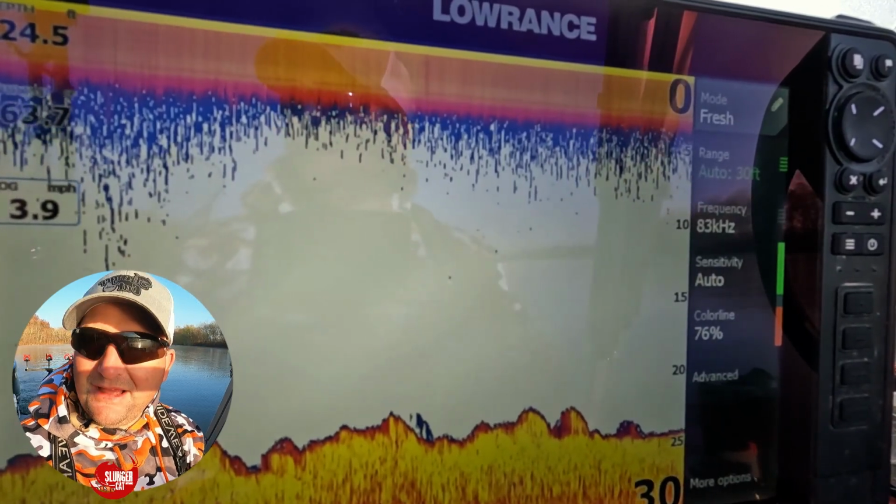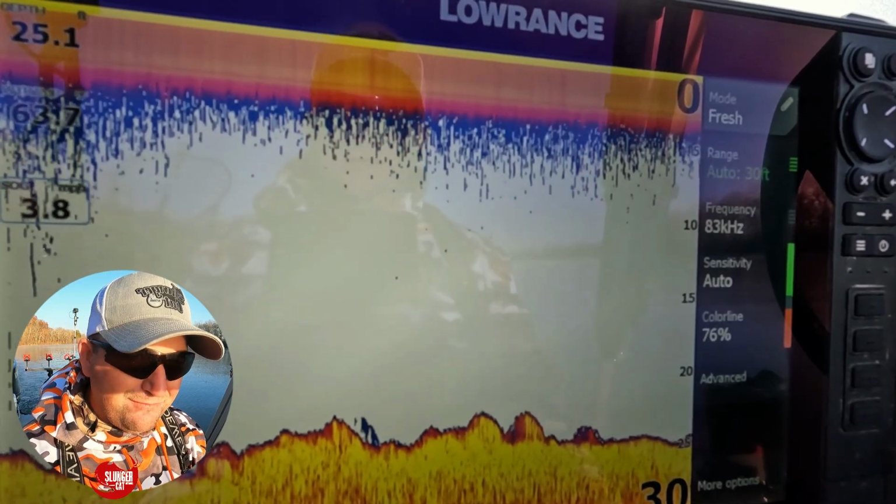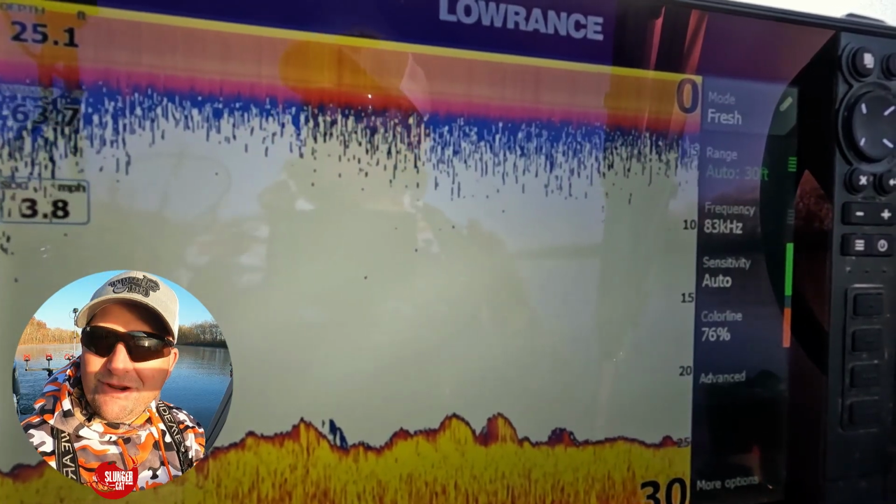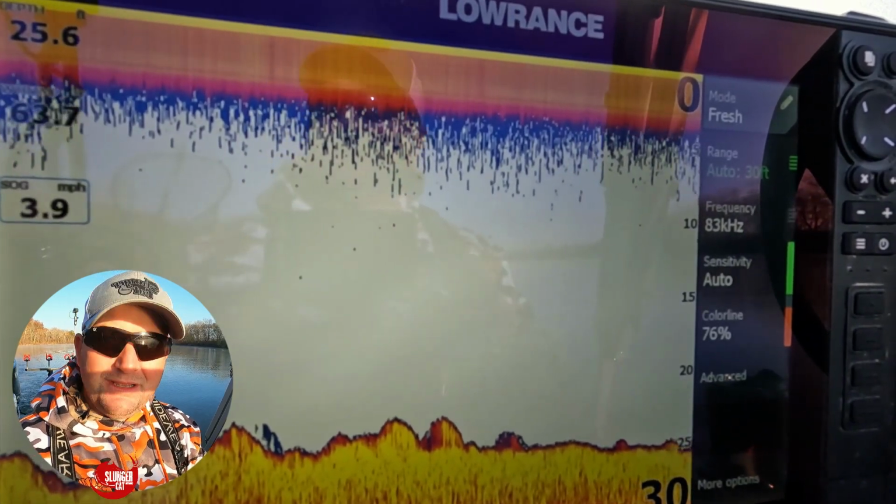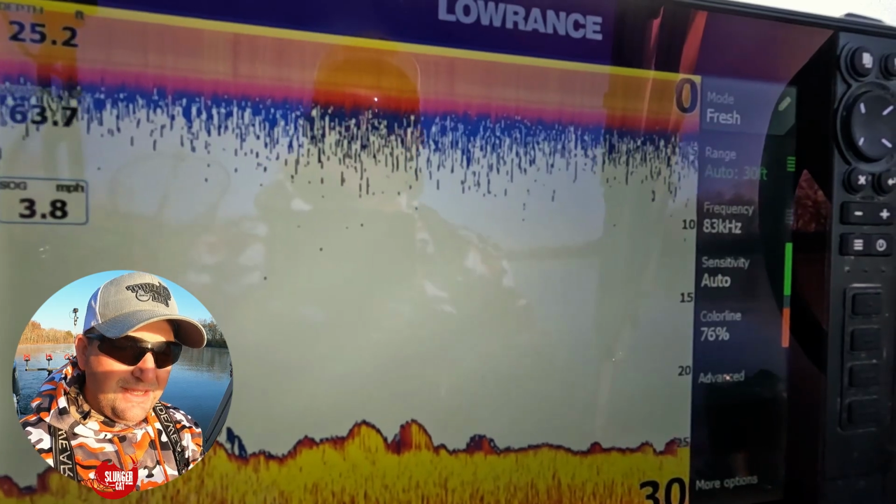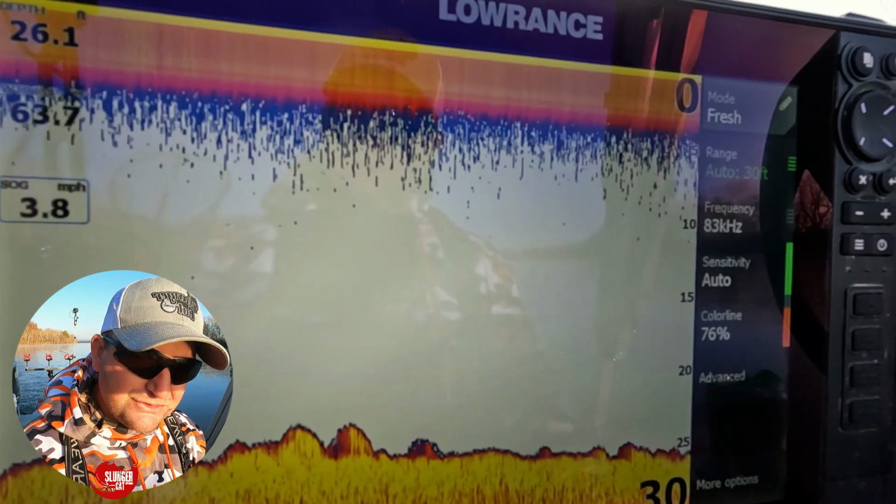So I felt like there were a lot of questions that people were asking on the 2D version of this, and no matter whether you have an HDS unit or a Hook or any other unit, the basics are going to be the same. So let's get started here.